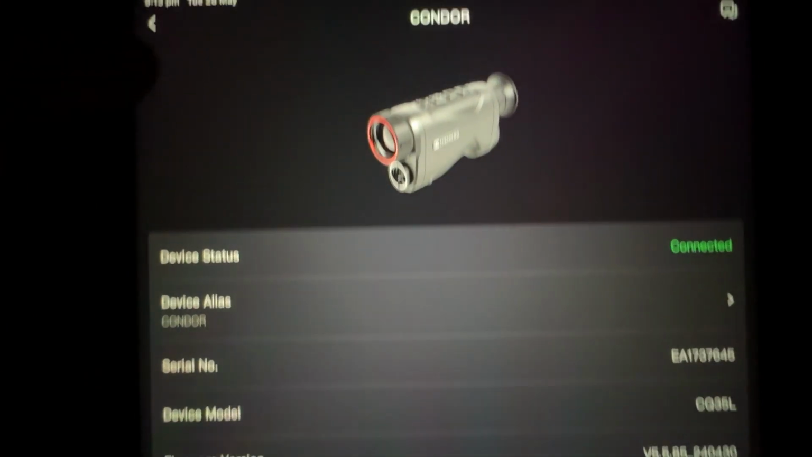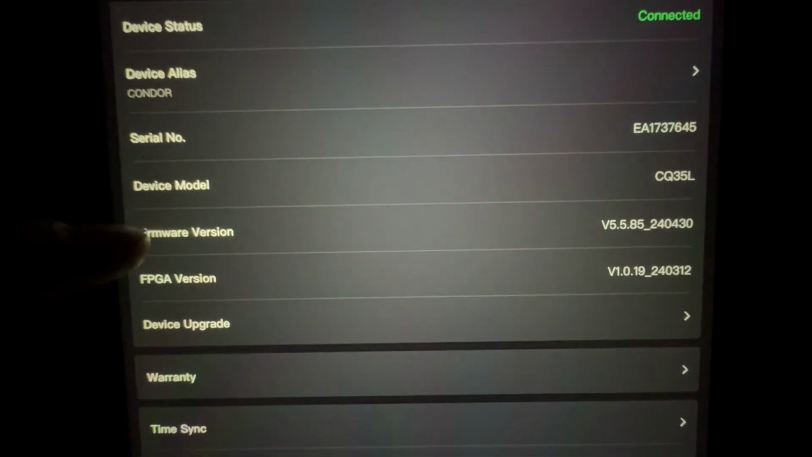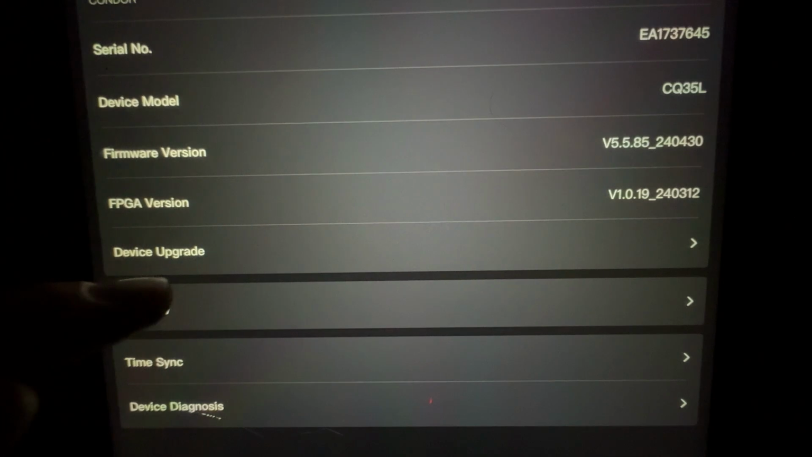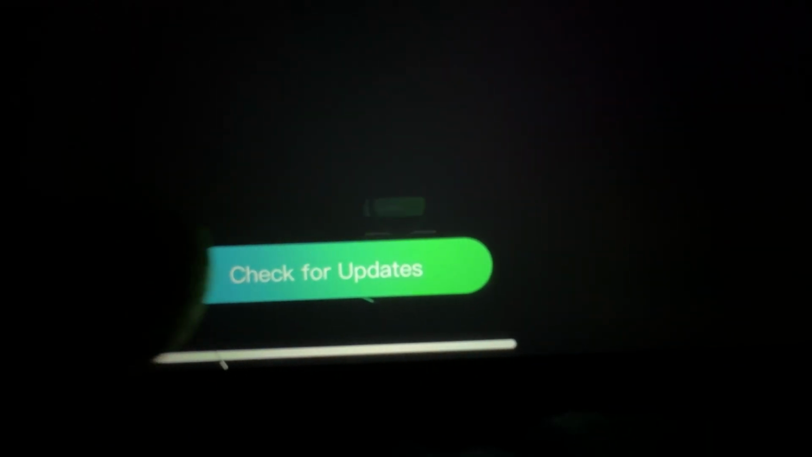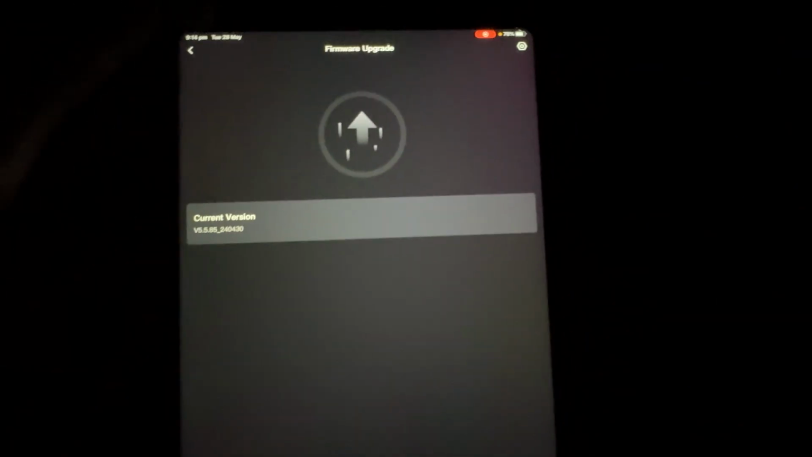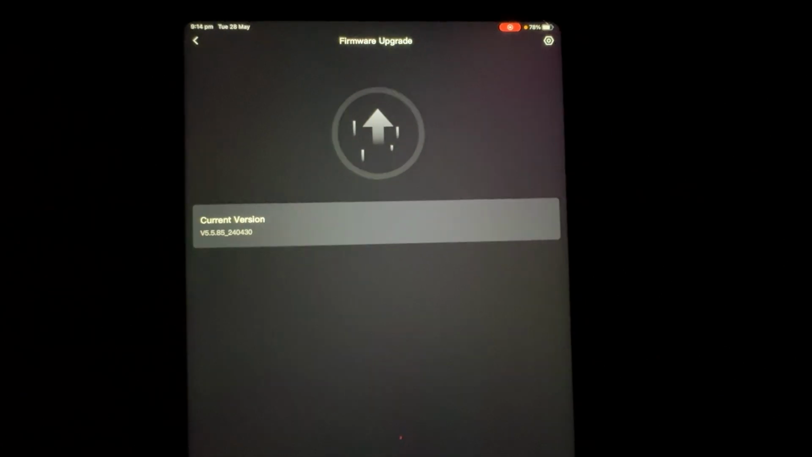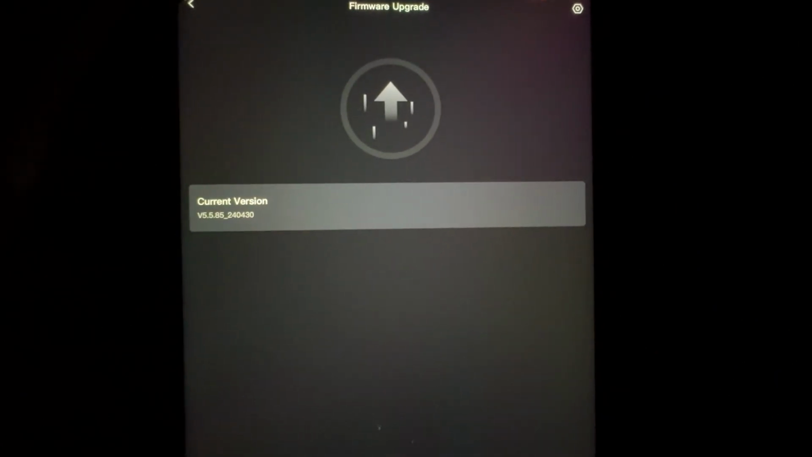Now this is an important part that you might find helpful, which will give you the serial number, the firmware version, and so on. And this is also where you can check for upgrades. You will need an internet connection. So you just hit the check for upgrades button once you're in here, and when you're connected to the internet, it'll check for an upgrade for you and download it. I'll have to show you how to do this upgrade later, as I don't have an internet connection right now to show you.